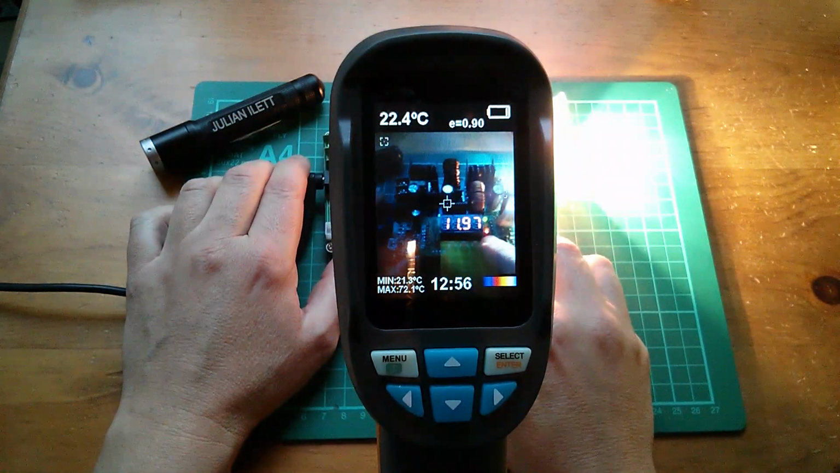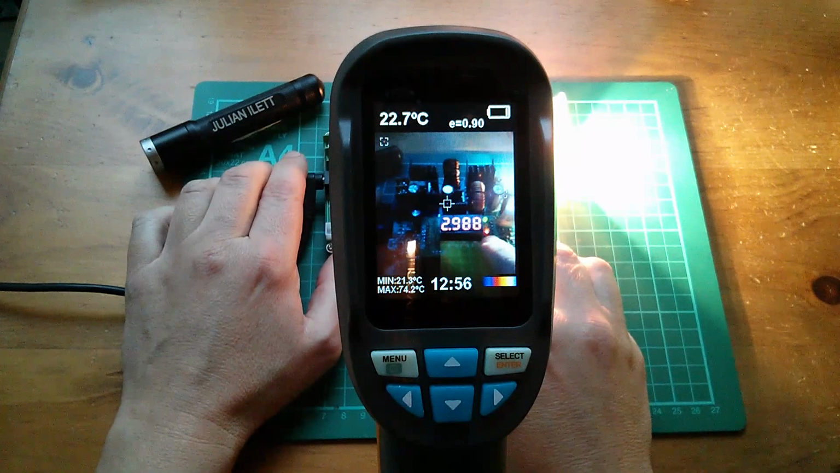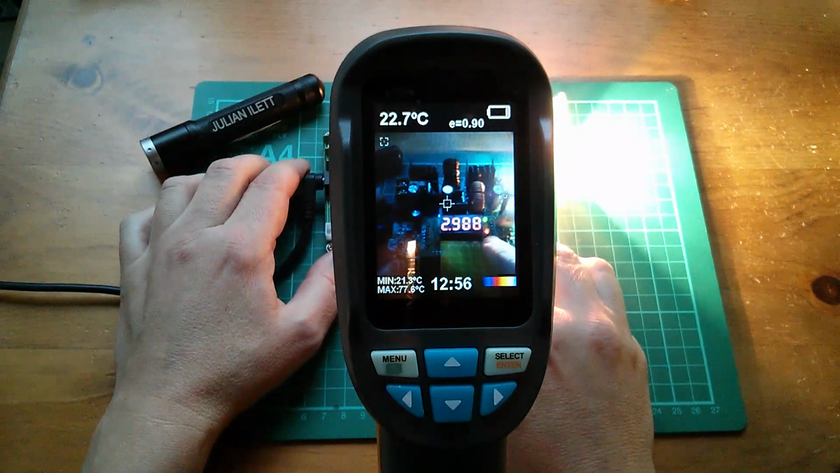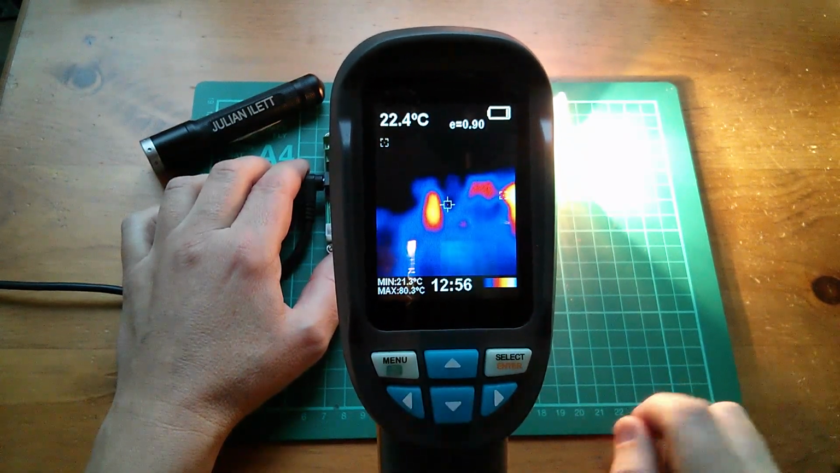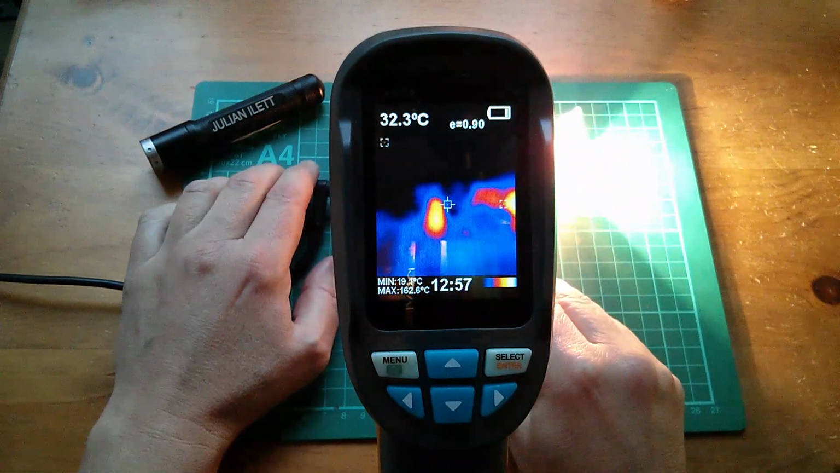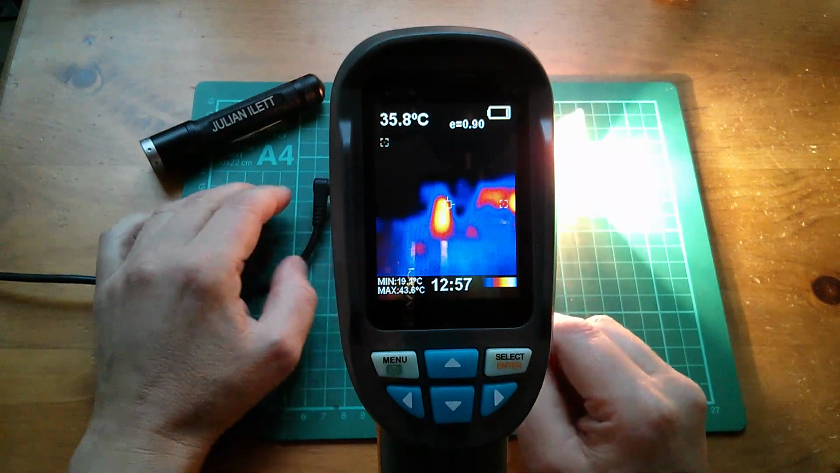Right, that lamp's at 12 volts and it's drawing just under 3 amps. That power supply is squealing a bit. But let's see if we're starting to get some heat information. Let's go backwards so I can get the full thermal map. Okay, well, you can see that the bulb itself is hot. But if I take that out of shot, something's getting quite warm down this end.